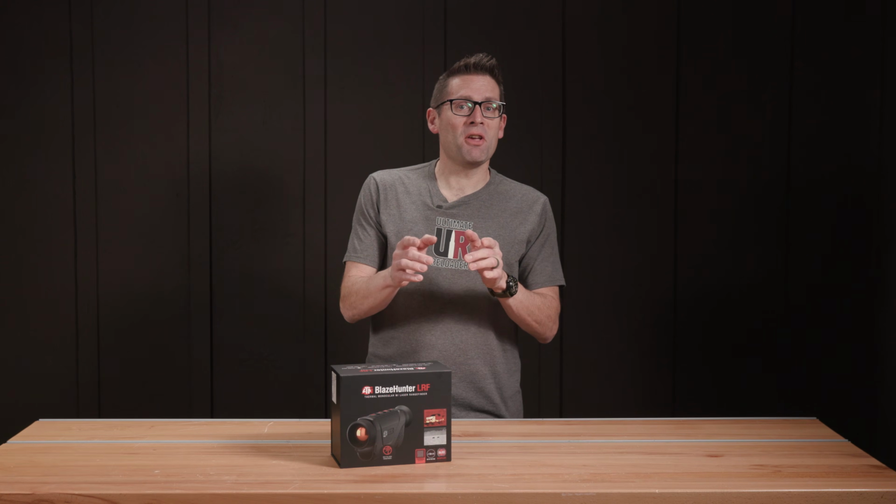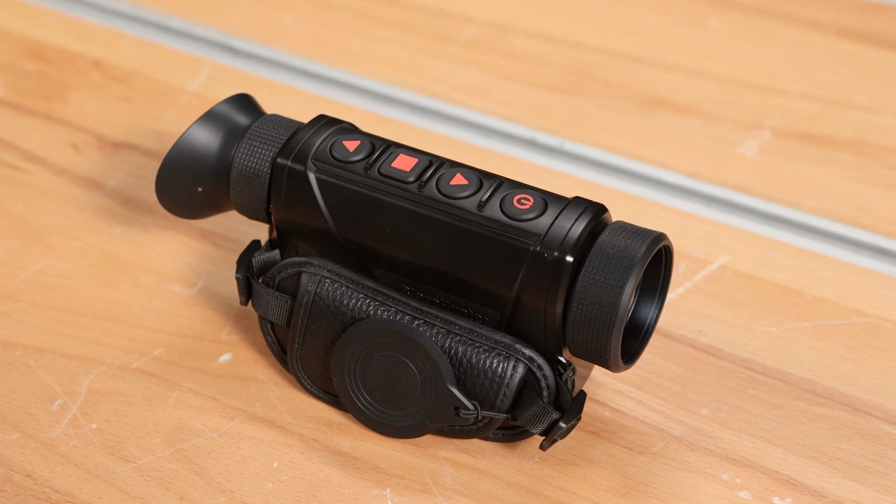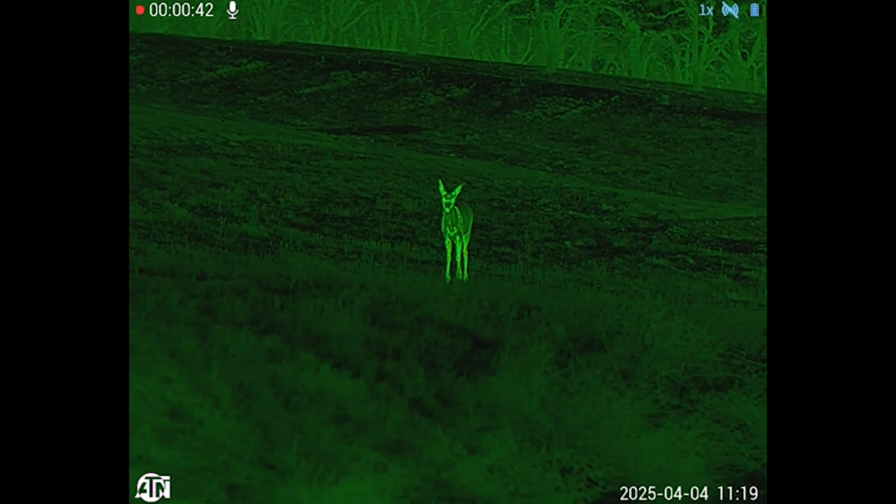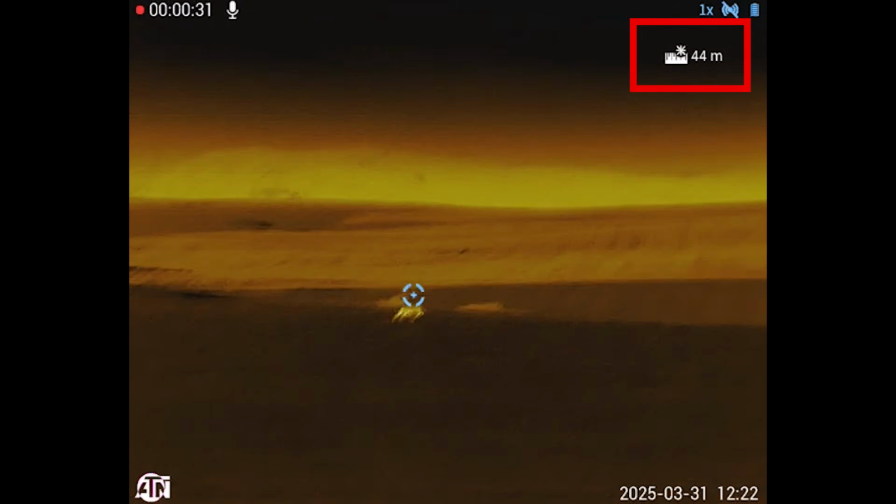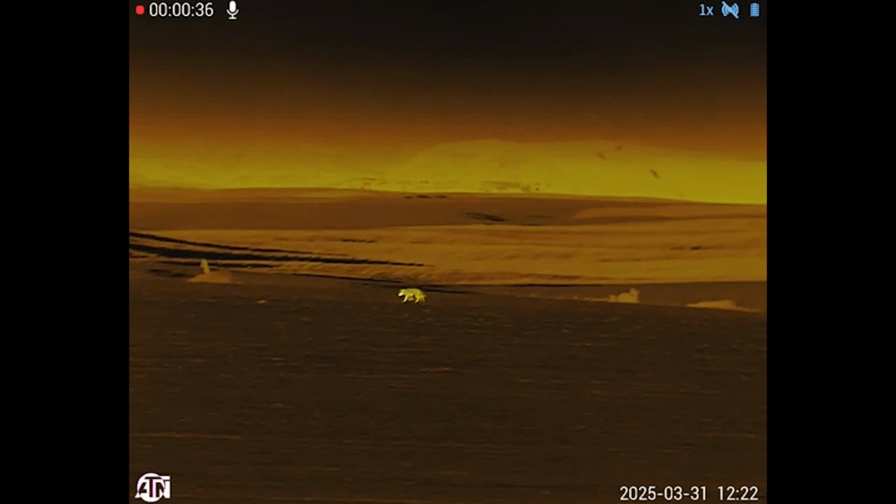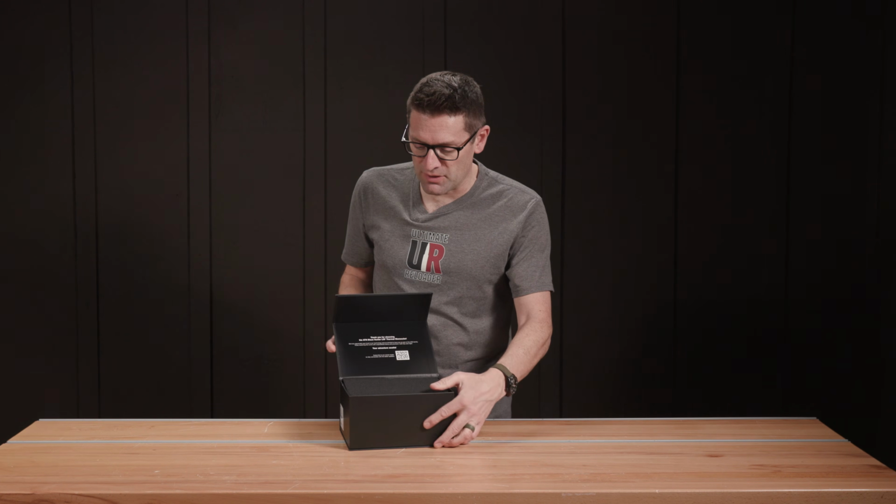Hey guys, Gavin here from UltimateReloader.com. That's right, we just got our Blaze Hunter LRF. This is the 635 sensor model that features 2.5 to 20x magnification. It has the integrated laser rangefinder. For night hunting, this is going to be the ultimate complement to our thermal scopes. And before I go any further, let's see what's in the box and what's included.